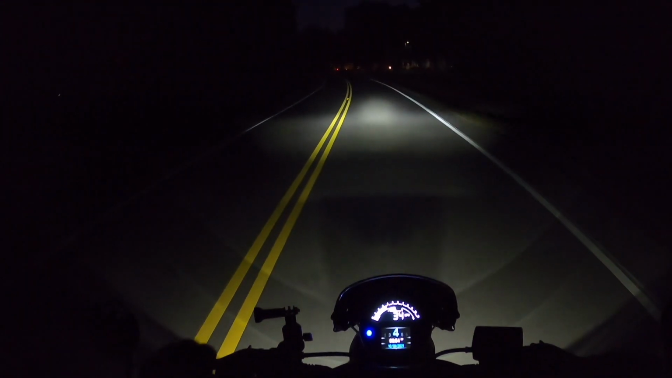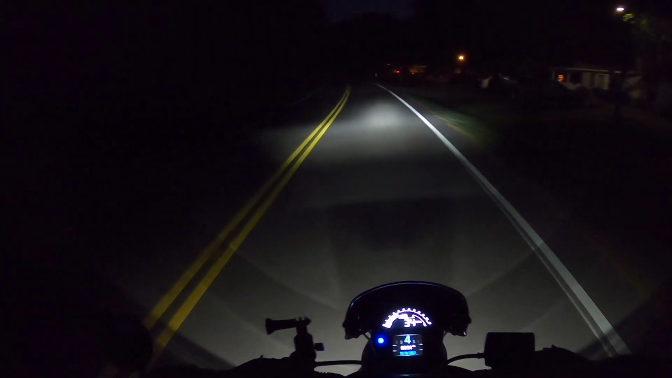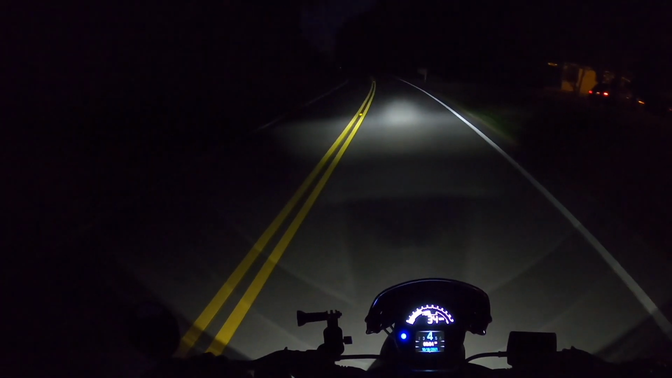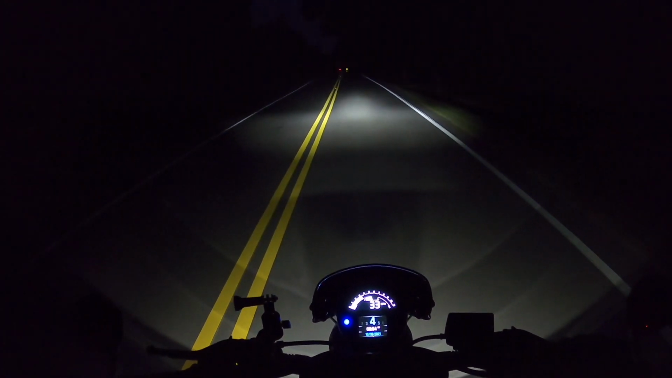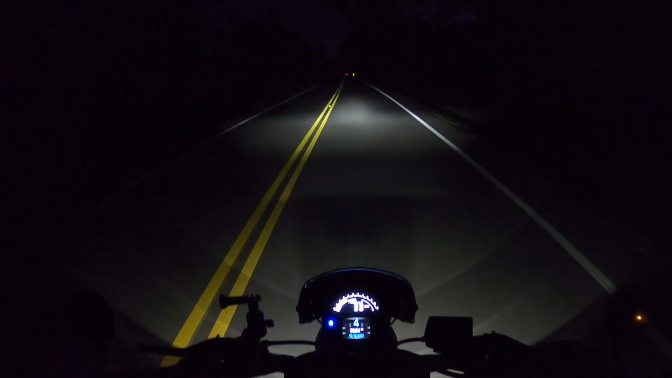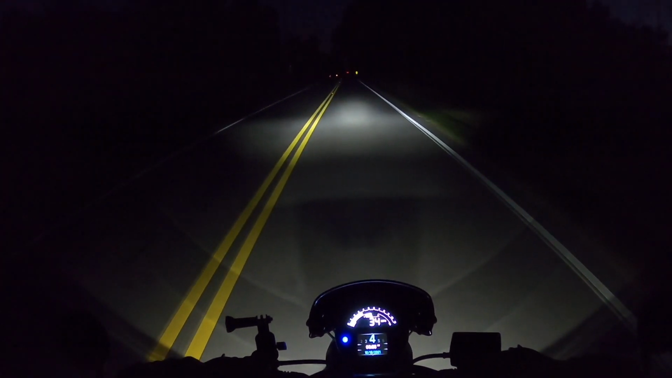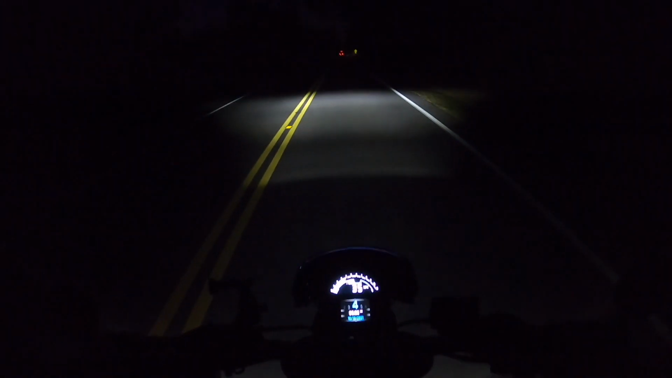So how is it on bright? Oh, bright is a whole lot better. Actually, bright's really nice, and I can see into the trees to the right and the left of me. The beam in front is a lot further ahead, and it's nice and bright, right about where I want it. But probably not very nice for the cars.